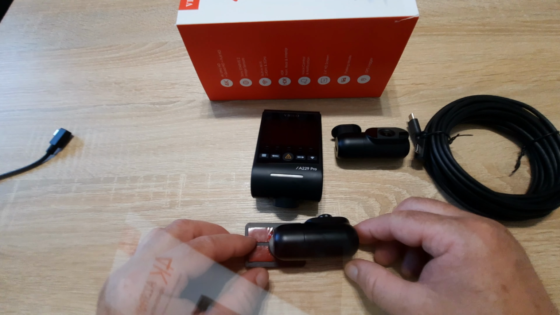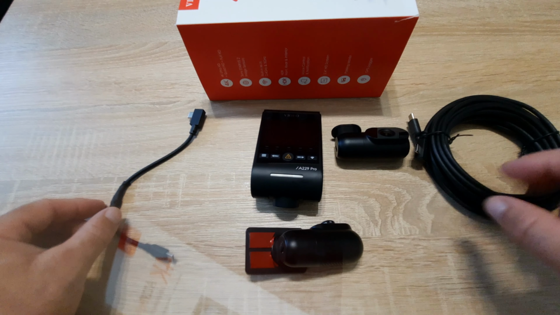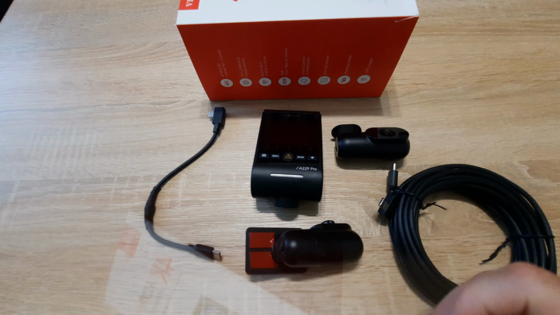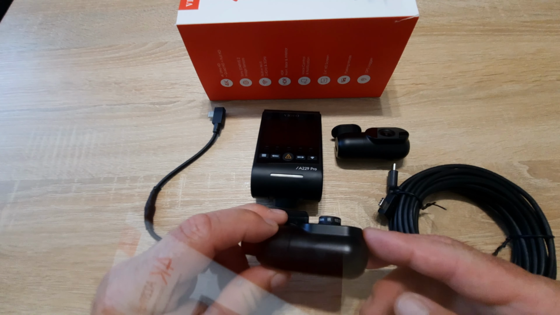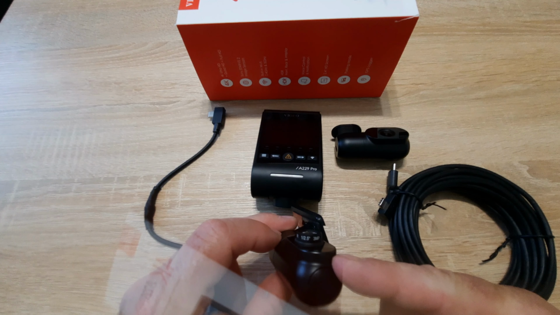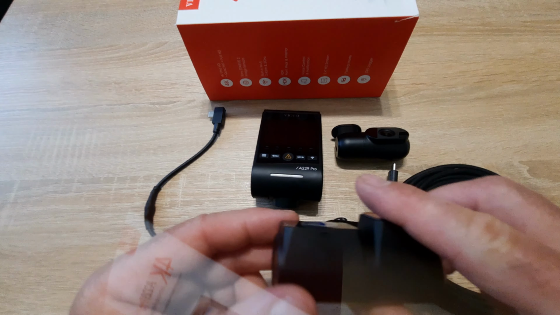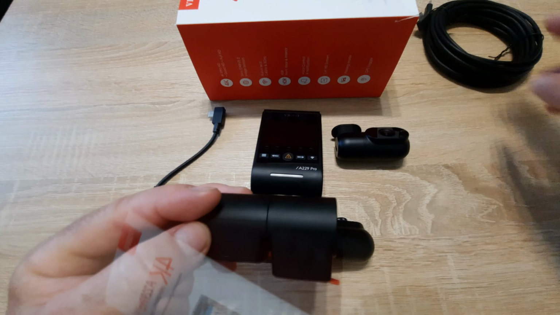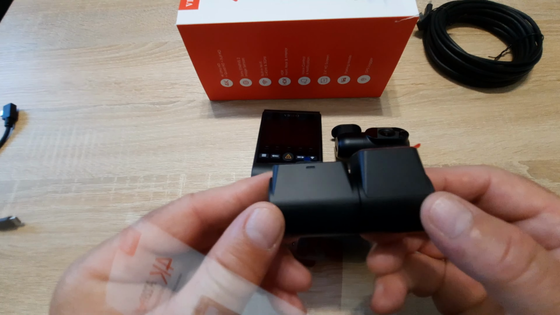So if you consider that car registration plates are important for you, you will need a 2K telephoto lens for the rear camera. As I told you, I made this telephoto lens custom setup a few months ago, and 2 days ago Viofo sent me this sample. What we have here, we have a new secondary camera.